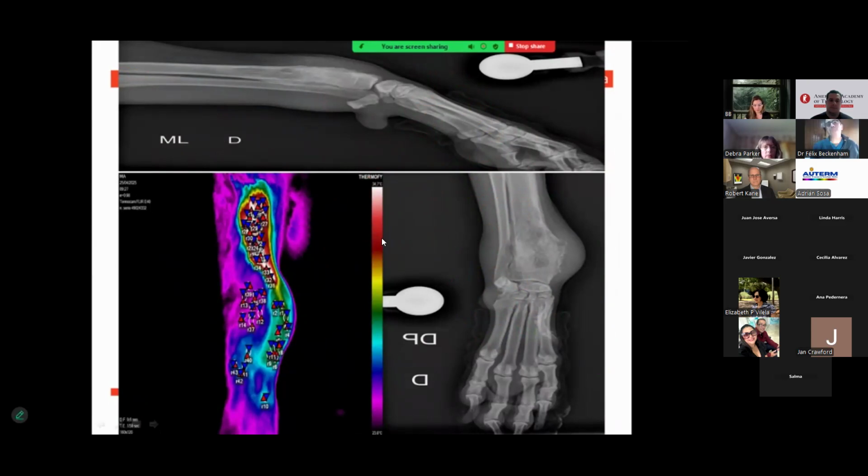Oncology. When an oncology case arrives, we can inform the oncologist about the vascular changes around the lesion. This is the case. In this case, this is an osteosarcoma,